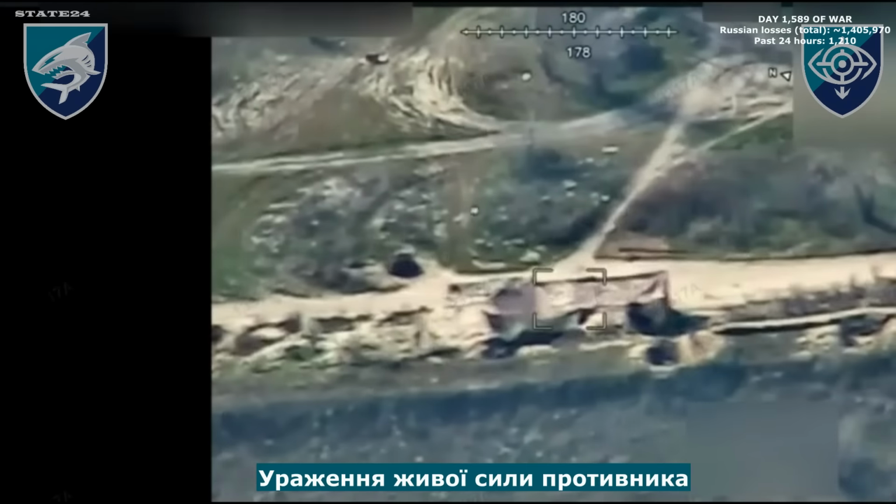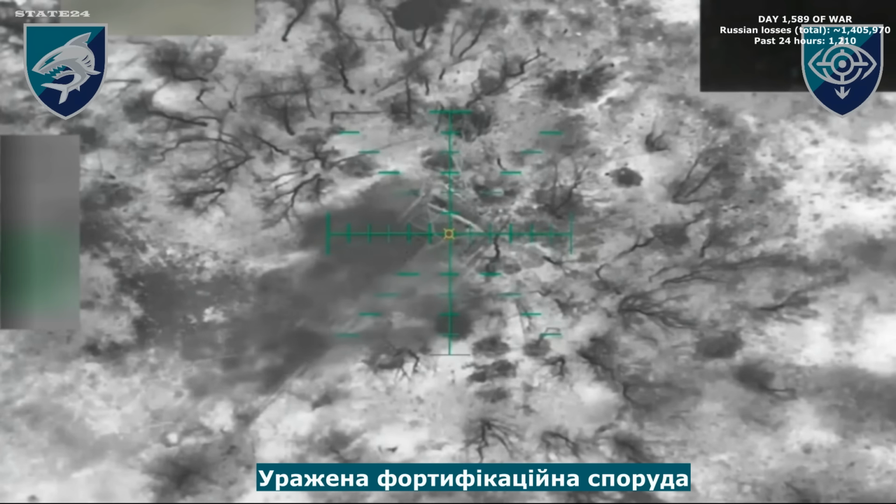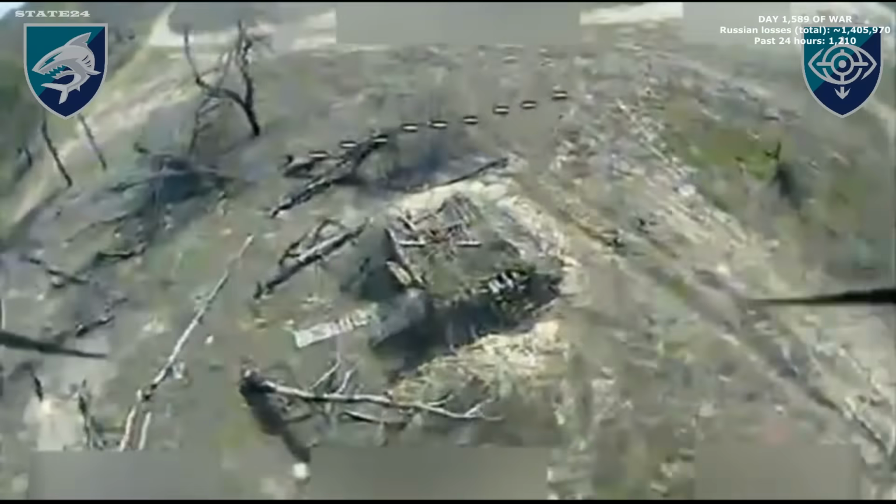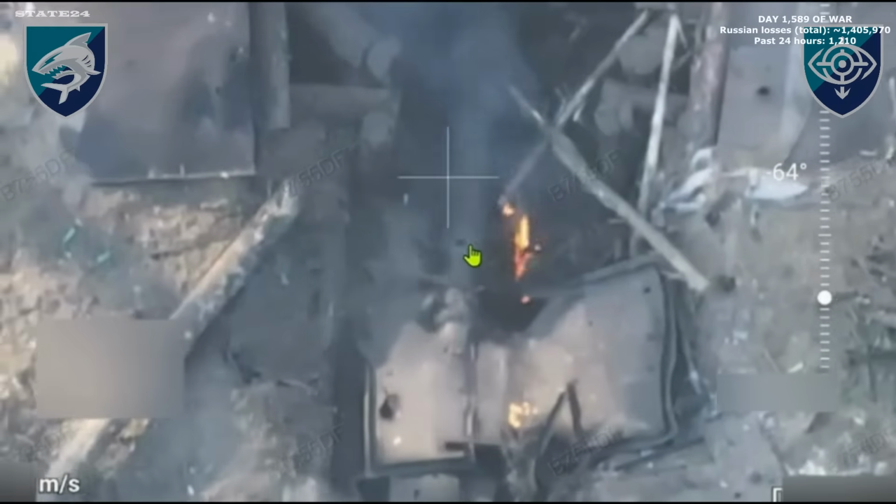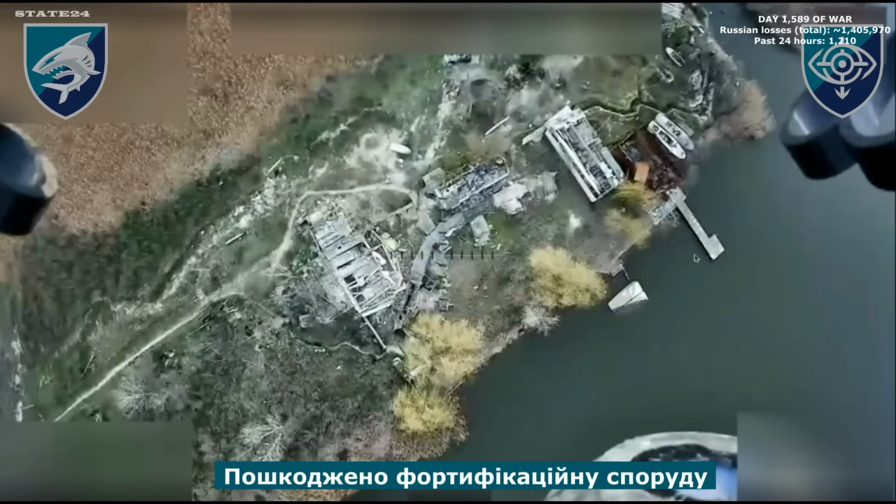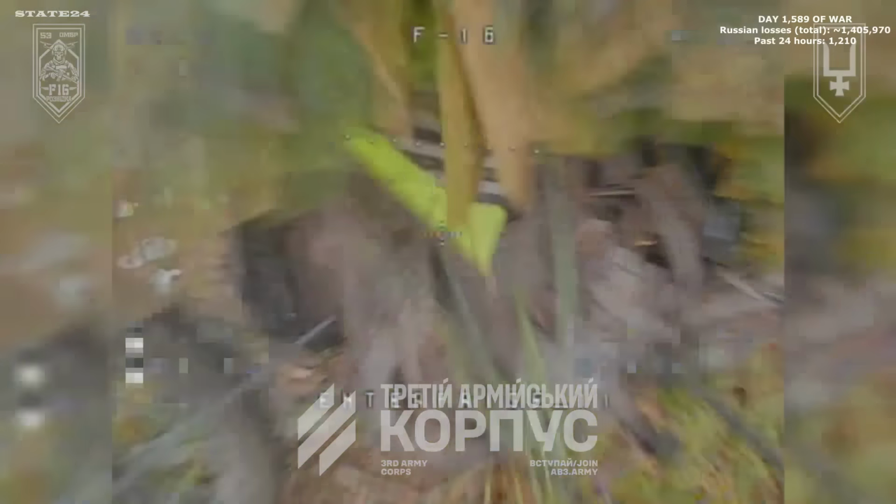A shelter, thought to be safe. It wasn't. Orion strike drones move in on a gathering point. Coordinates locked, path clear. Precision, not guesswork. One hit lands first, then another follows close behind. No cover holds when the crew above already knows exactly where to look. Every angle covered, every exit sealed. The sky doesn't miss today. What you just watched is happening every single day.